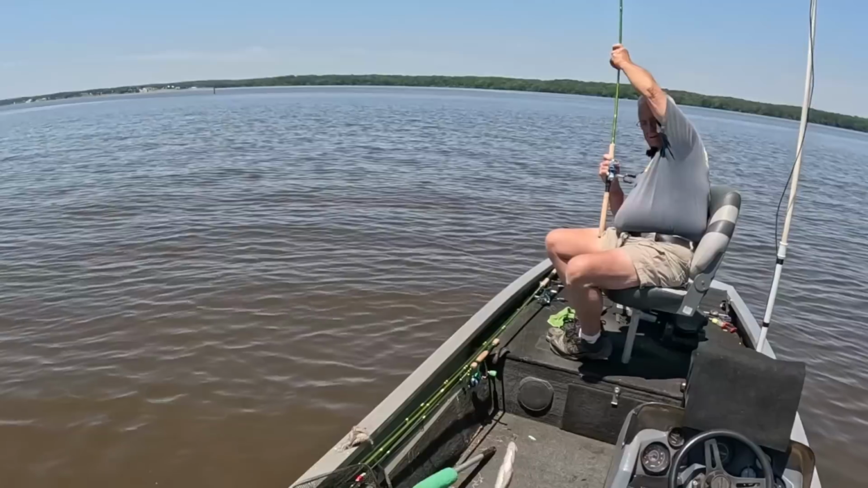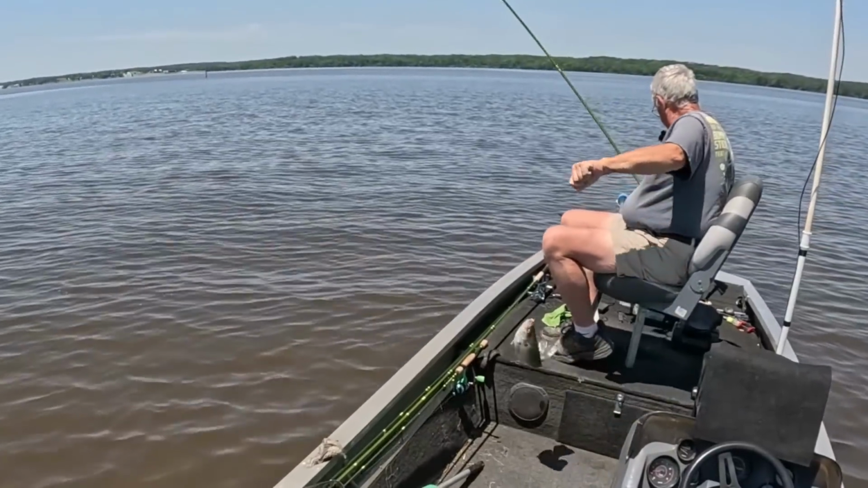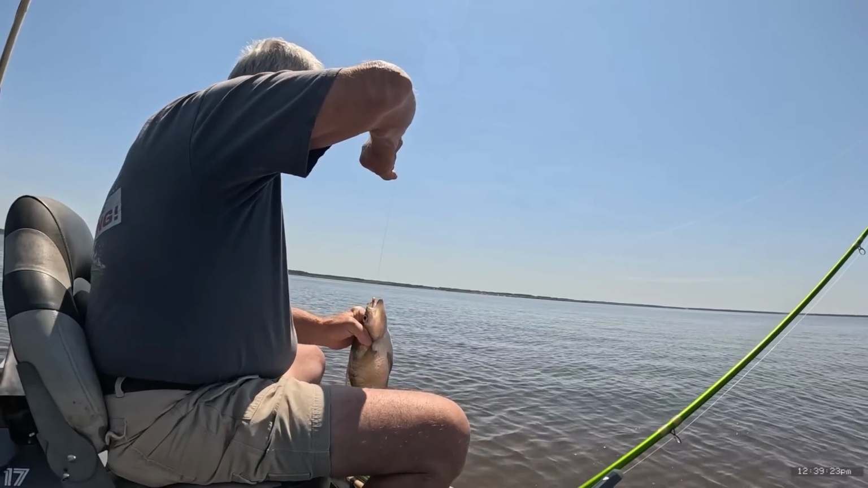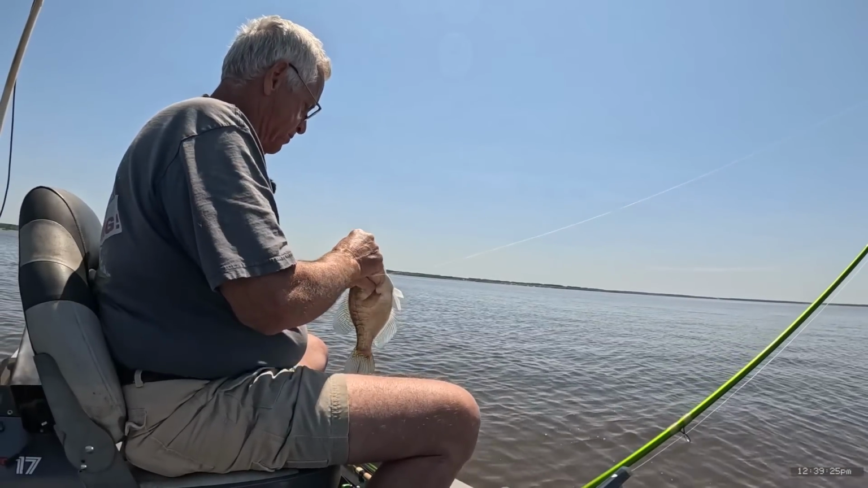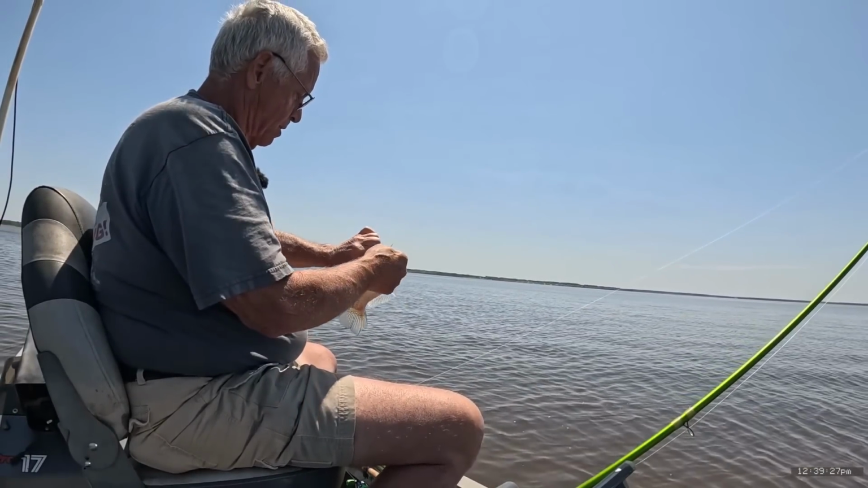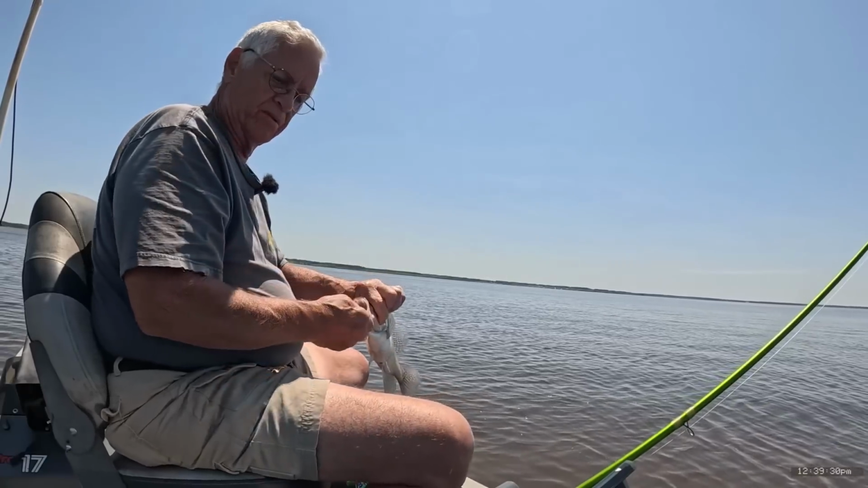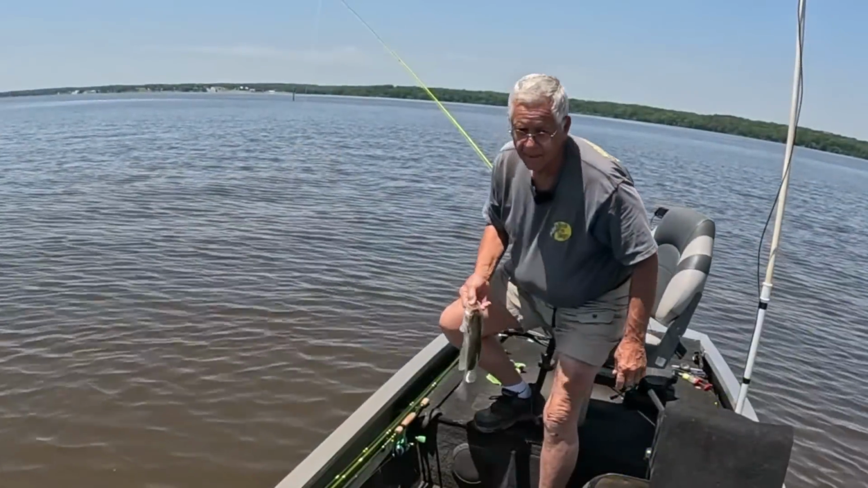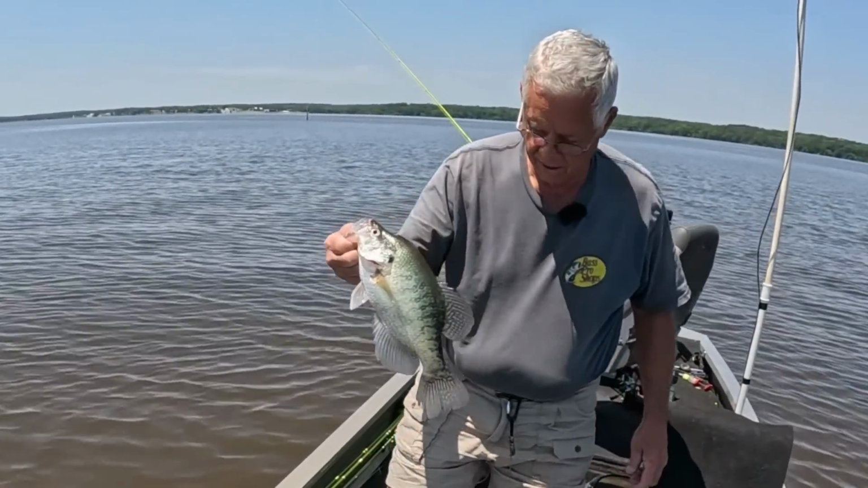That's the first one we had today. The slab, he hit the floor because he's too dang heavy. Oh, that's a real nice fish, man. Look at that thing. Good gracious alive. And see, I was fixing to leave there, and I looked around before I did to make sure I wasn't missing something. And look what I found. Good Lord. Man, that is all right there.